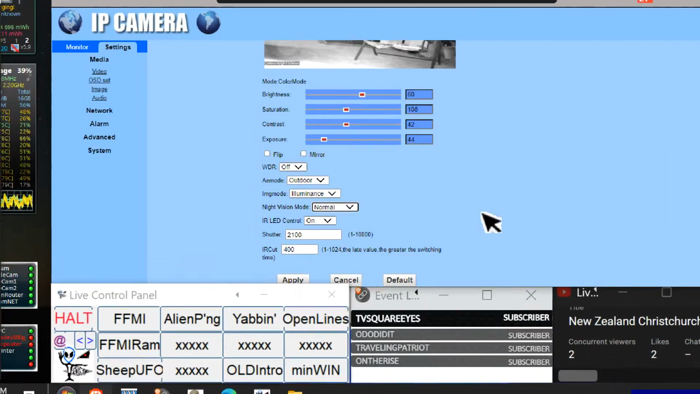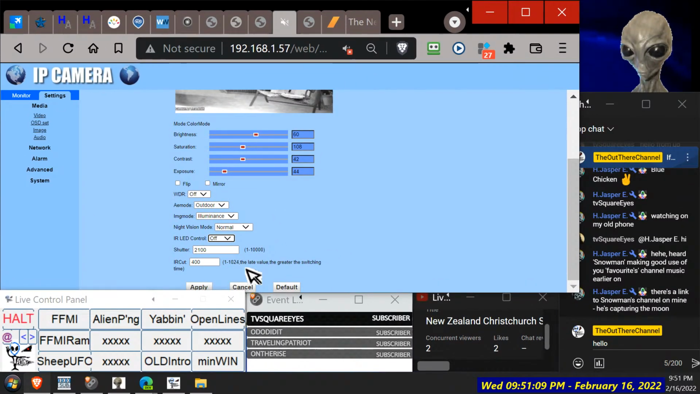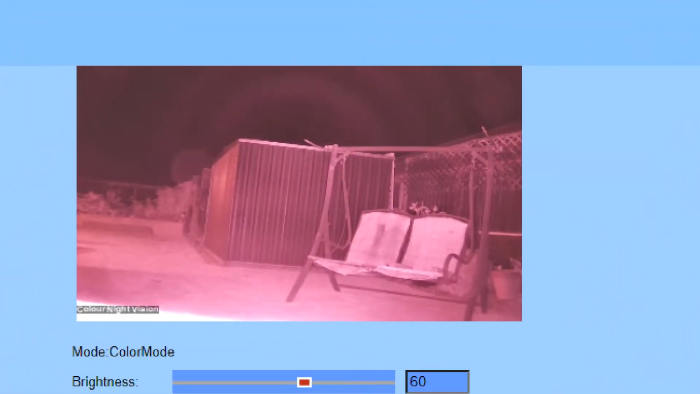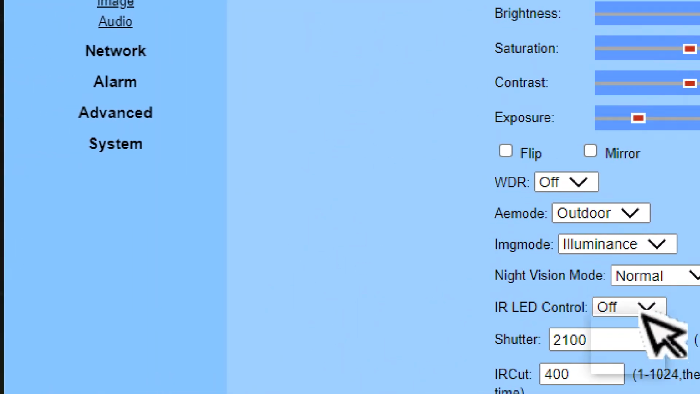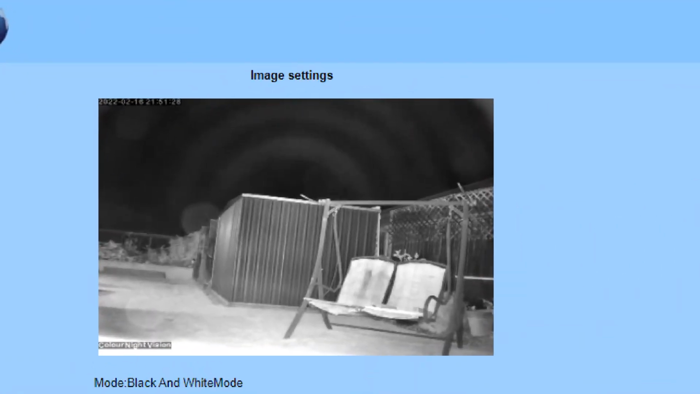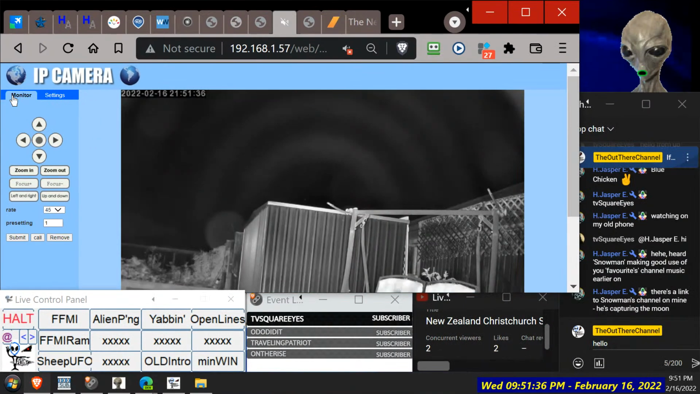And the LED lid's off, I think. And it gets us back to that one. Colour mode. So maybe it's the lid's on that we need. This is black and white mode. Okay. It's a bit confusing, I know, but yeah, that's black and white. Now let's have a look in that one. Let's see.